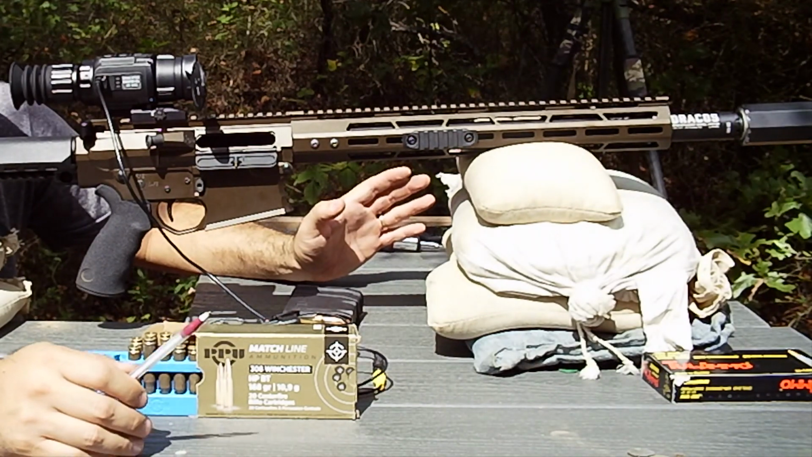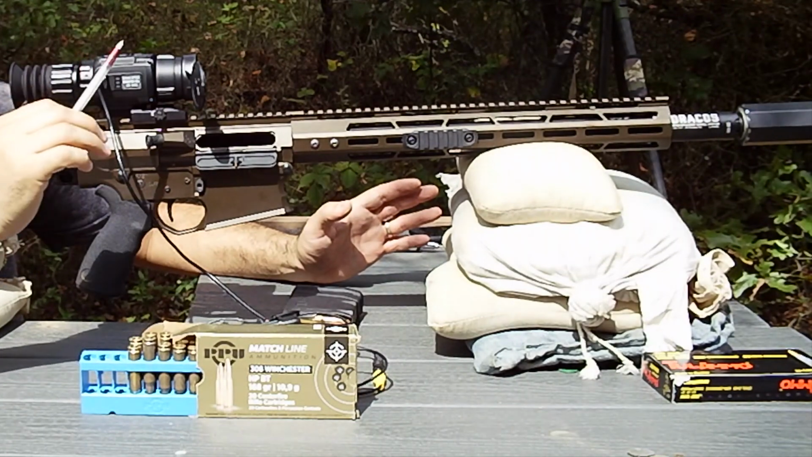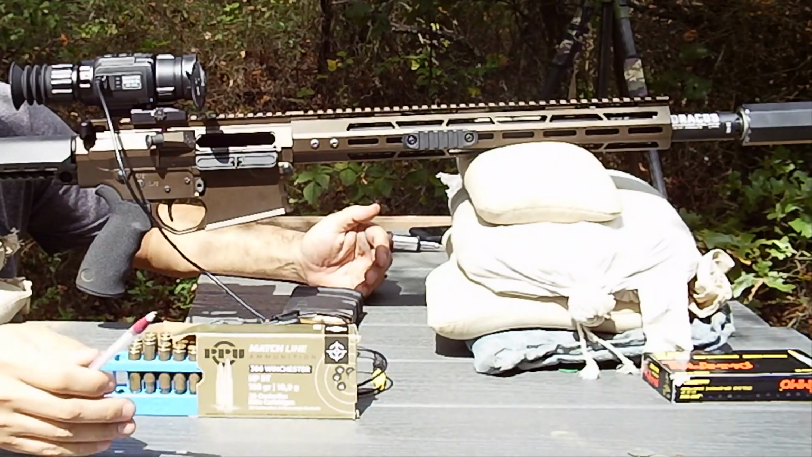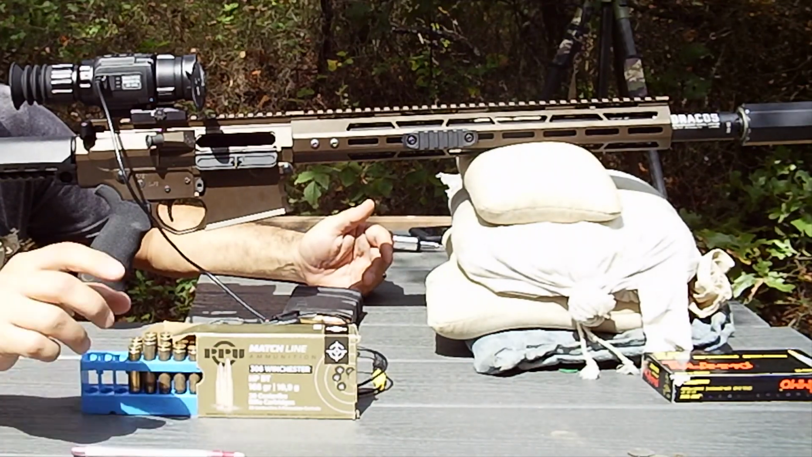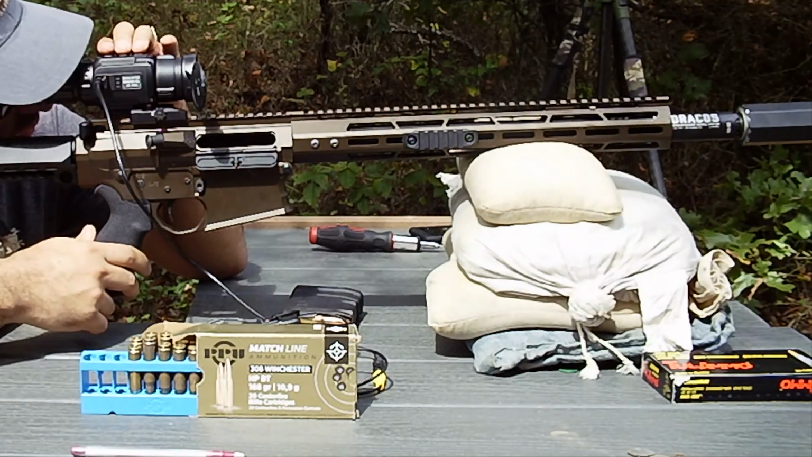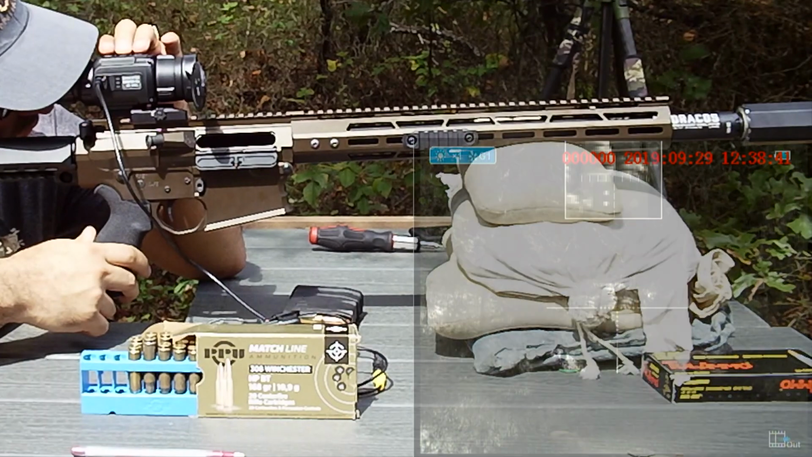I'm going to make 5 adjustments to the reticle towards where the impacts were, and we'll see what 5 clicks gives us in distance traveled at the point of impact. So I'm in the scope right now, still on G1, profile 1.